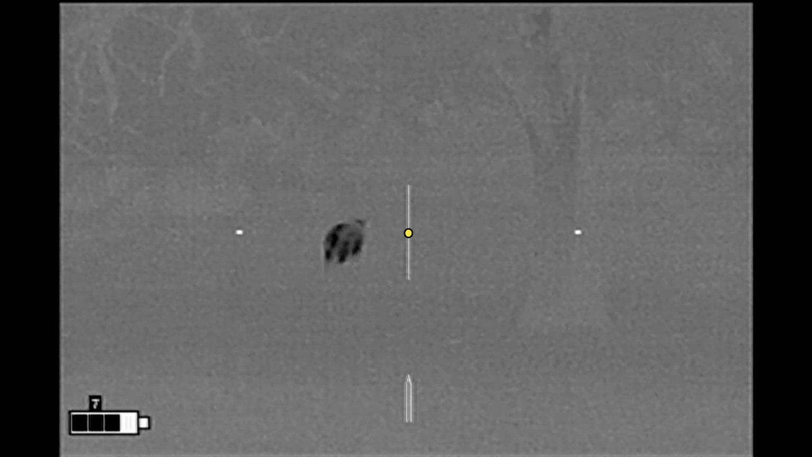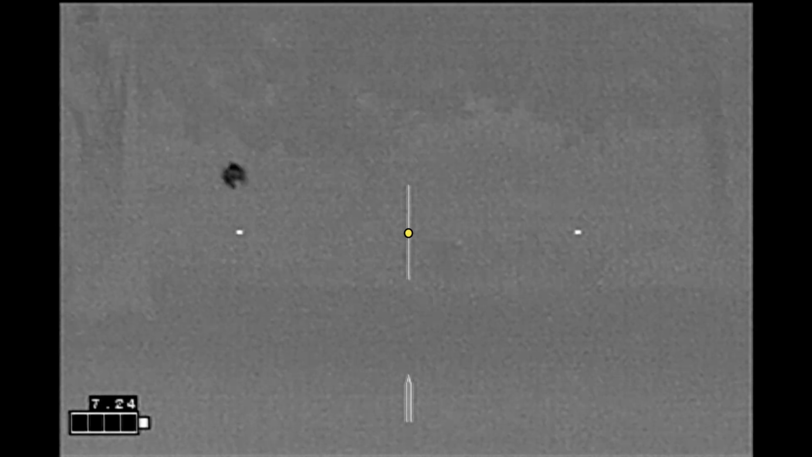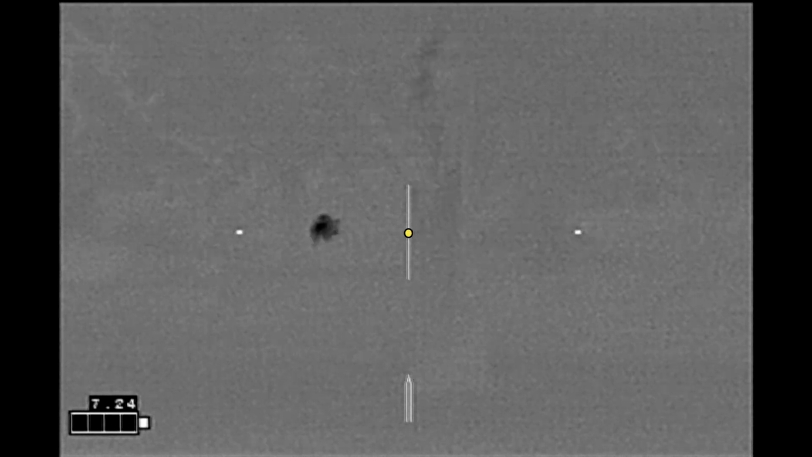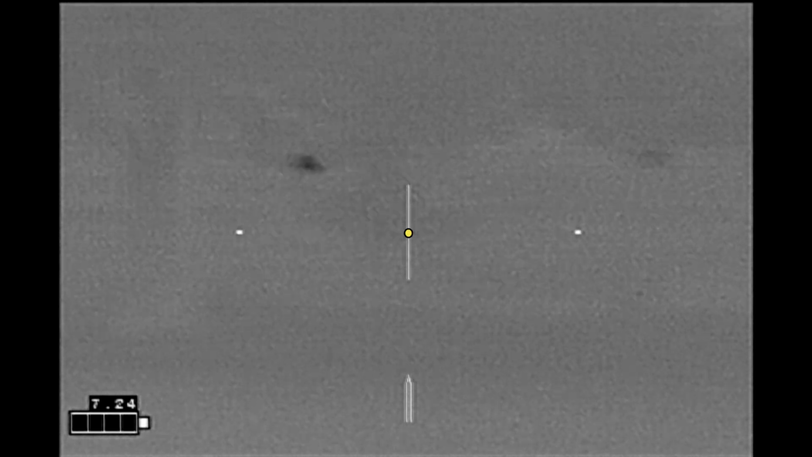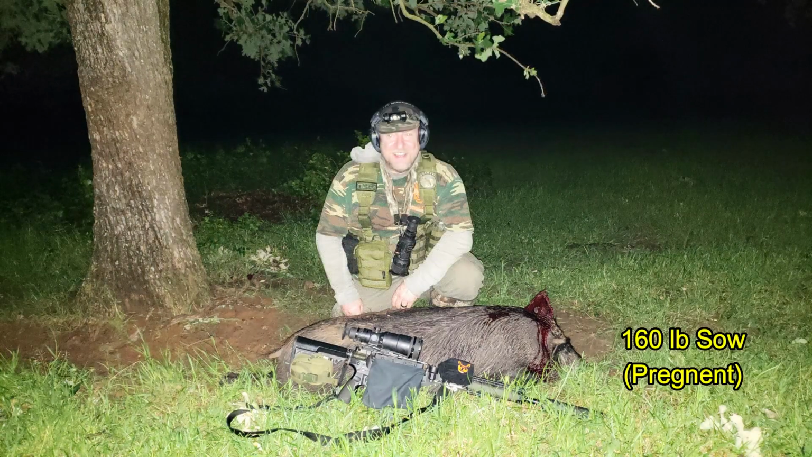And I tried to lead this one as it moves to the right, but it actually stops going to the right and goes back to the left, and the shot passes right by it, and I let the rest of the hogs run as they go to the edge of the property line. The hog down turned out to be a 160-pound pregnant sow, and she was my last hog of the night.